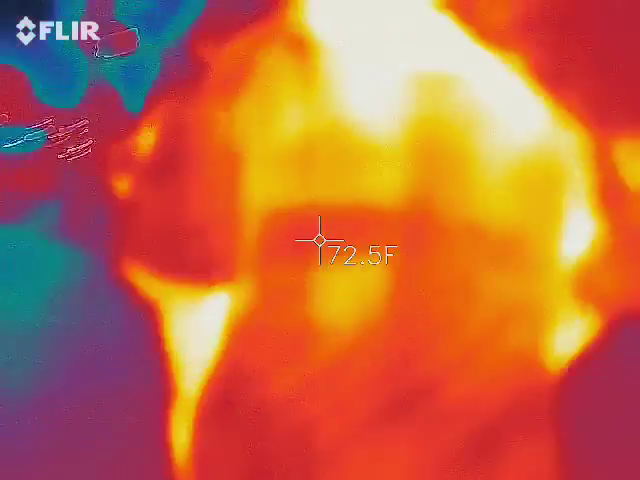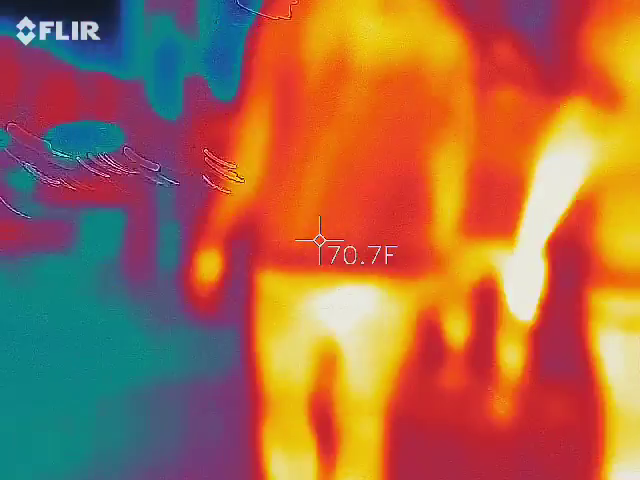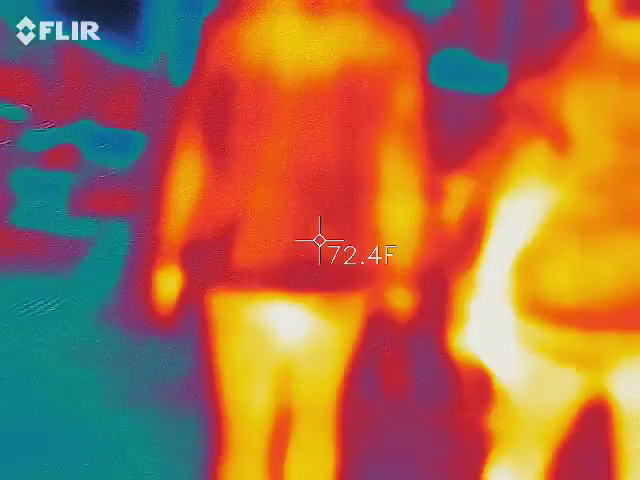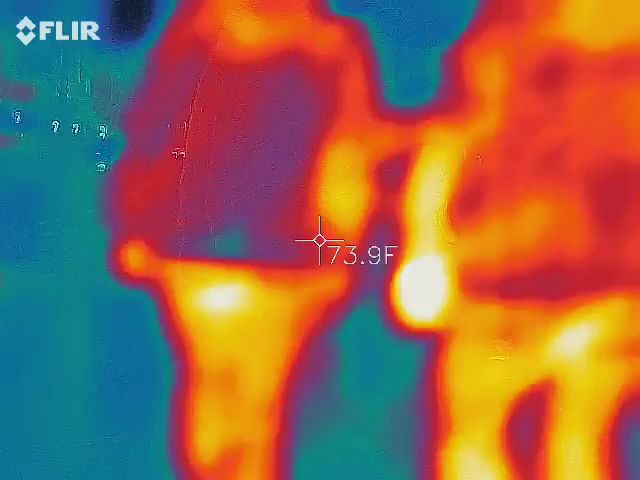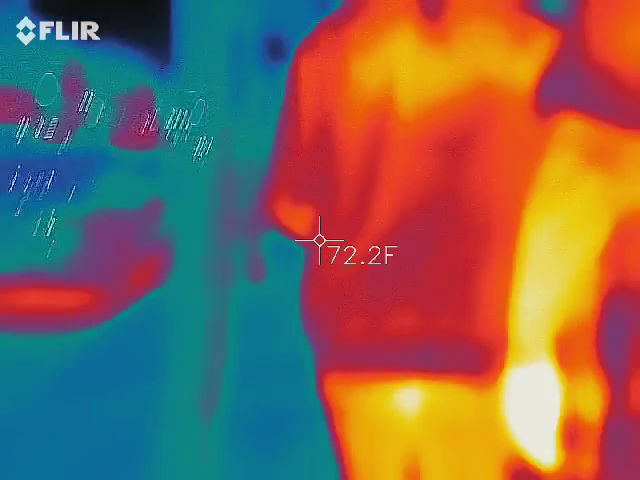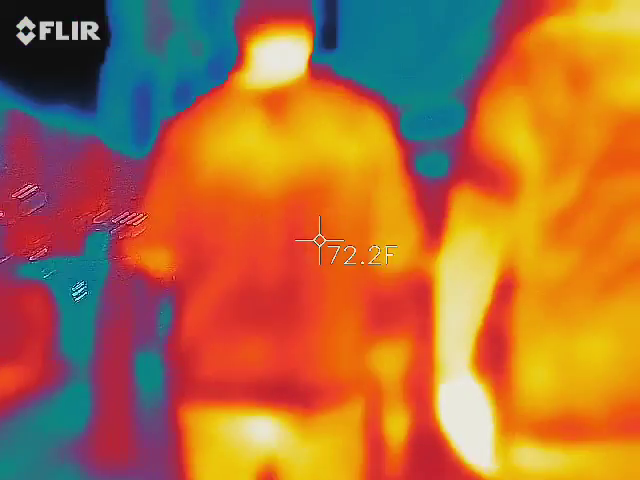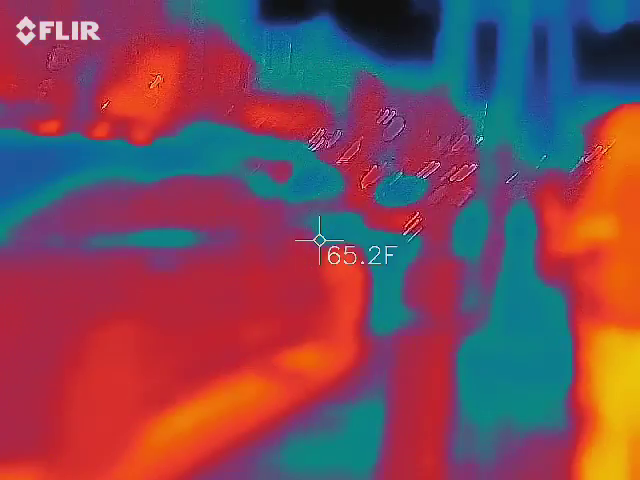You got lucky, you hit all green lights. That's the one I had the card to somewhere. I don't even know where it's at. Somewhere I got a $100 gift card here or somewhere.